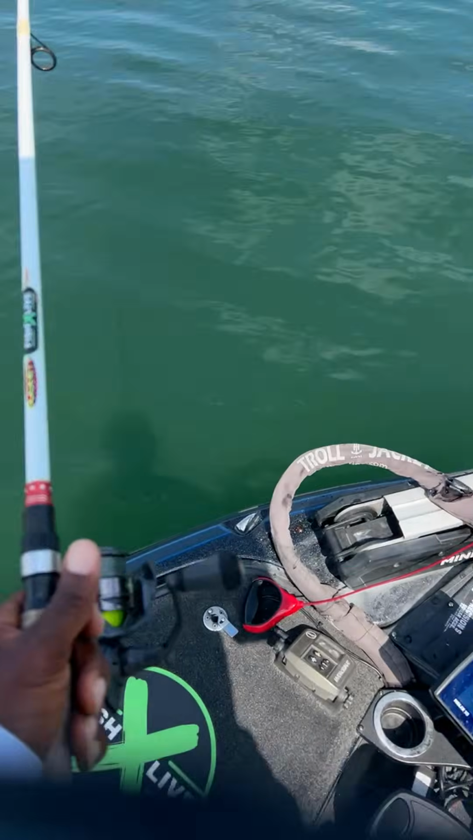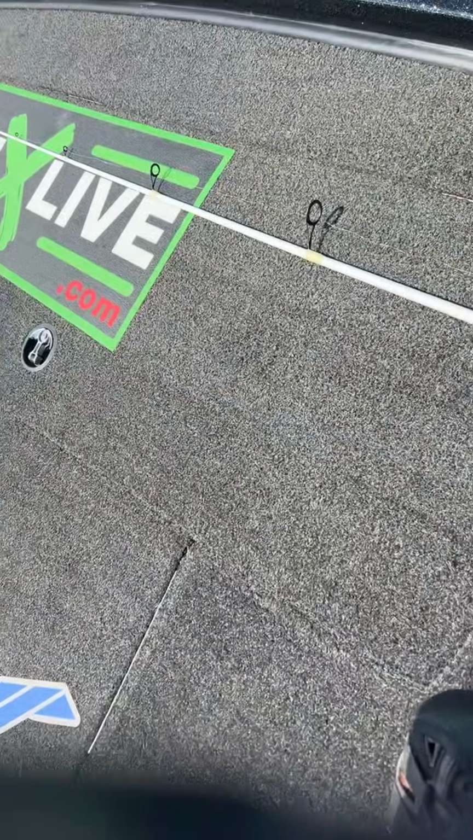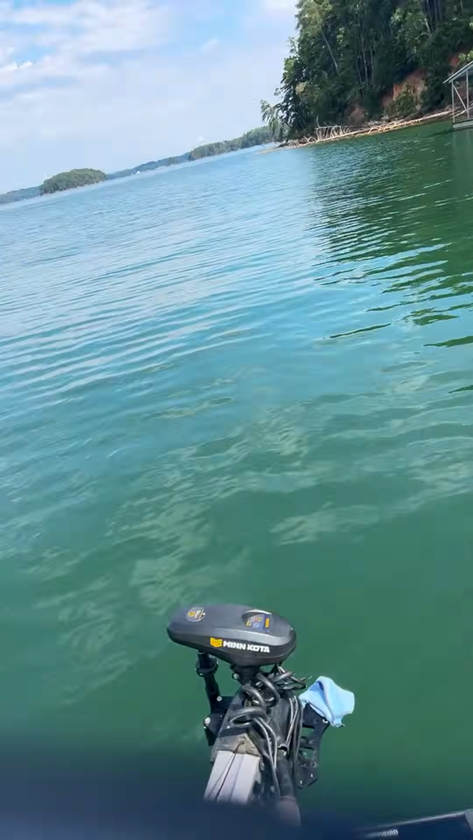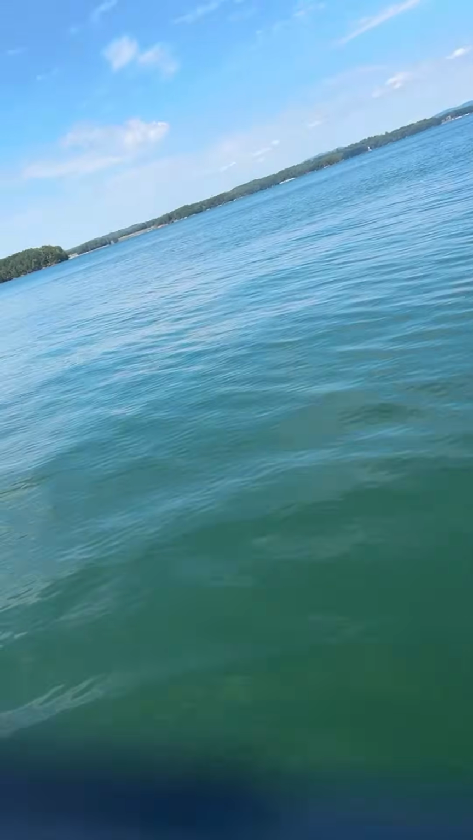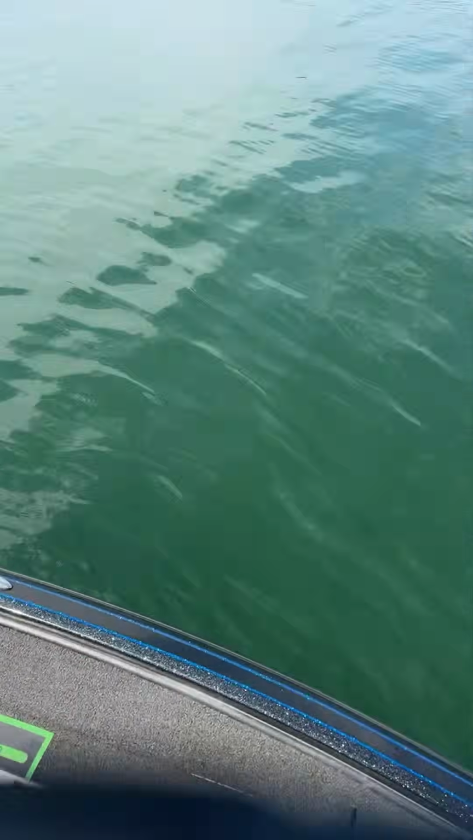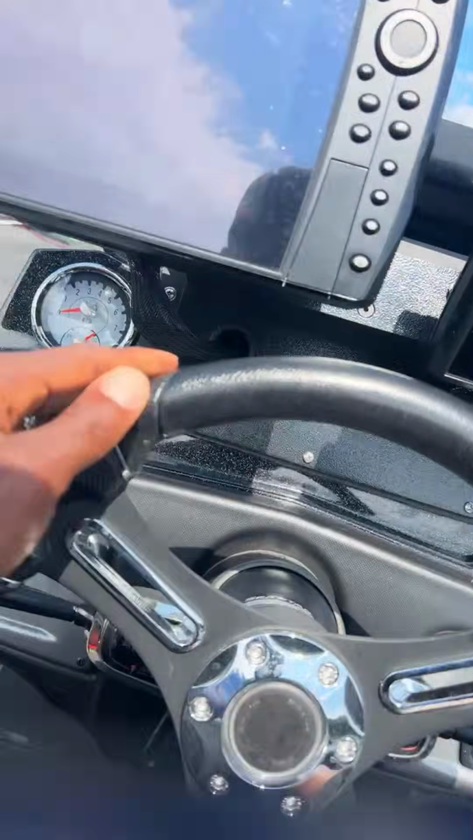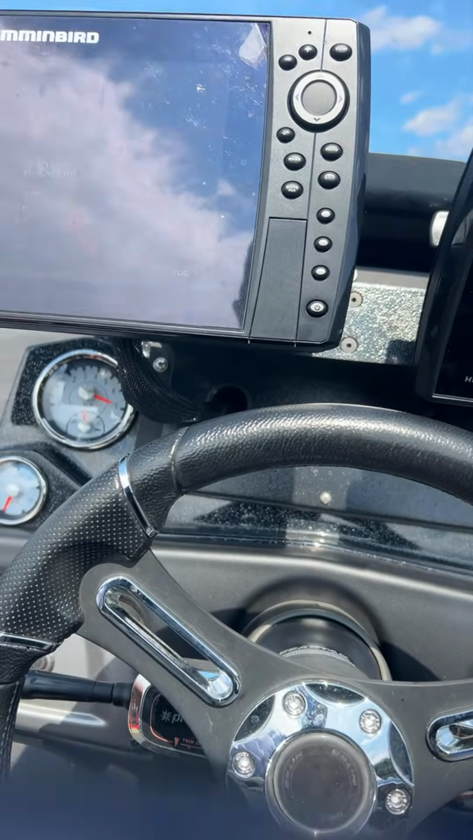We're gonna keep on moving, guys. So I like the way the wind has kind of died down over here where I'm at right now. But what I'm trying to find is a school of fish. I want to find a nice school of fish so that I can practice with this minnow bait.